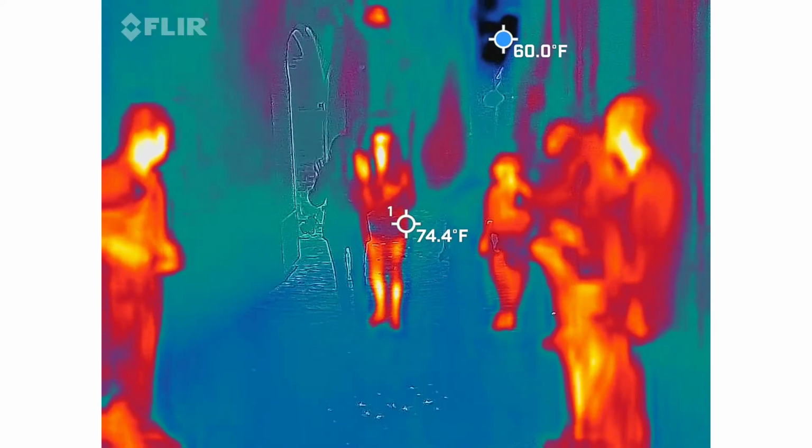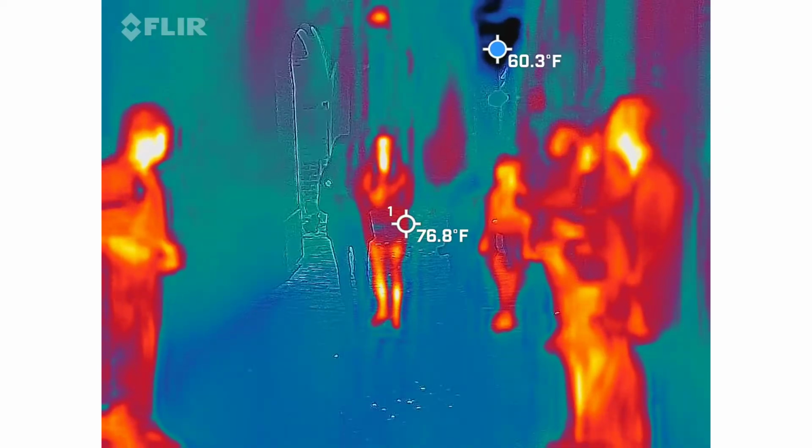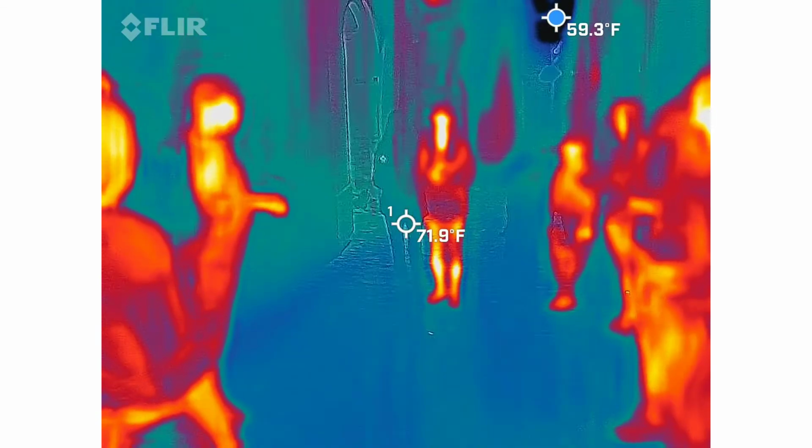I didn't freeze up. Every 4 seconds. Okay, so we're going to just swap the battery out as I'm talking. So go ahead and bring it over and I'll swap that battery out.